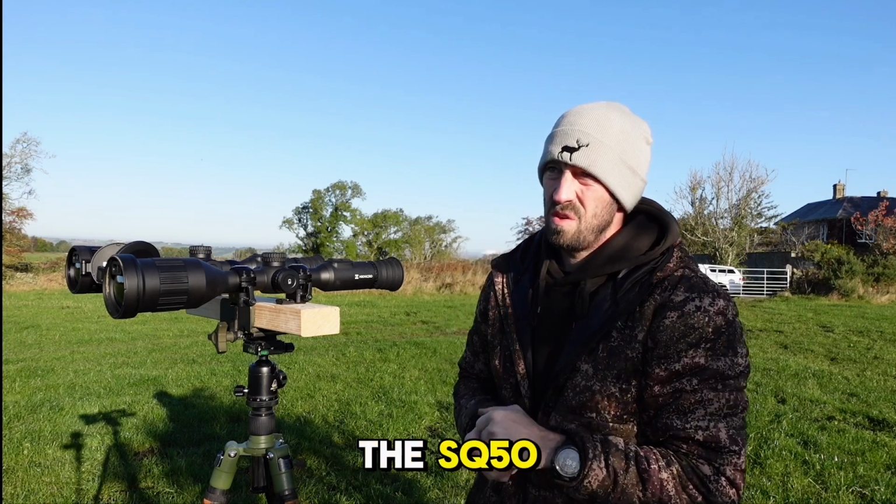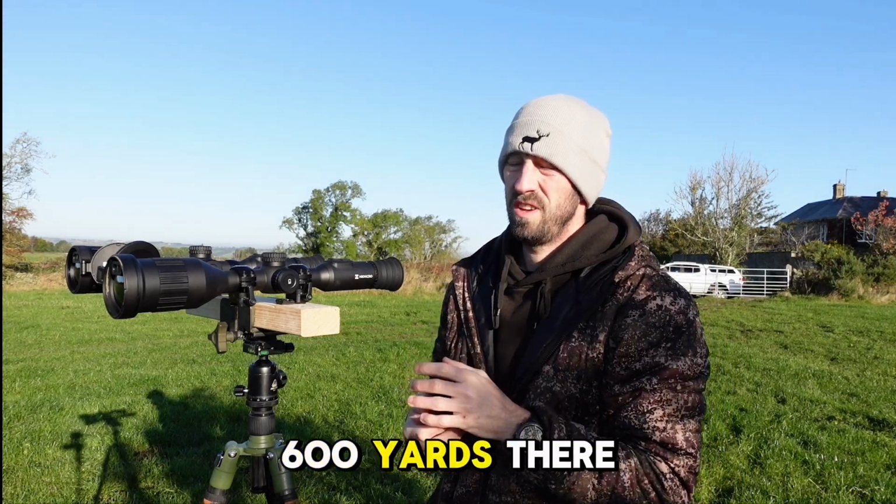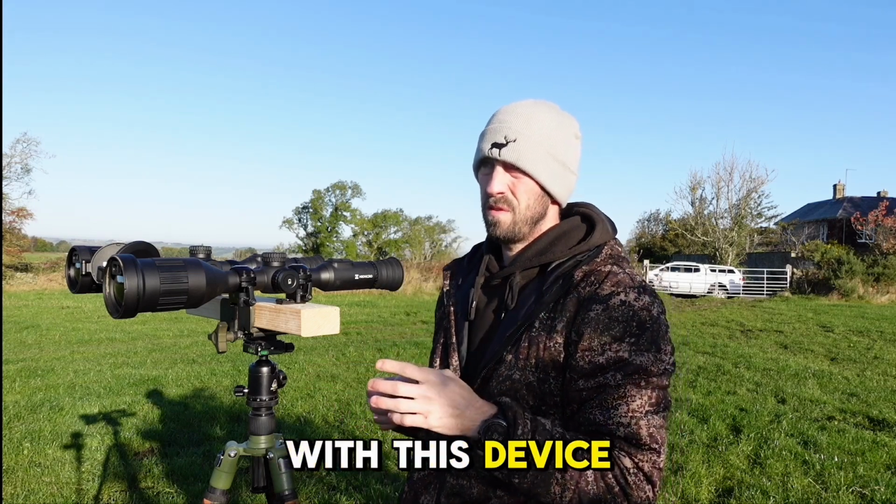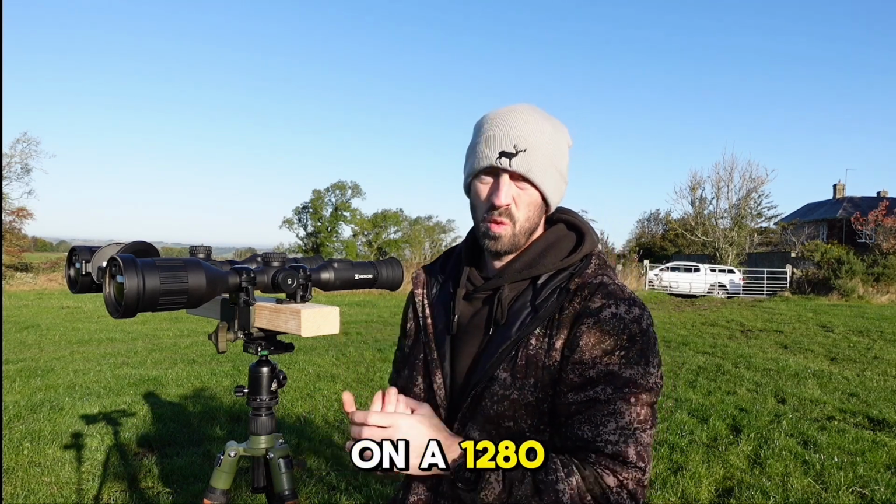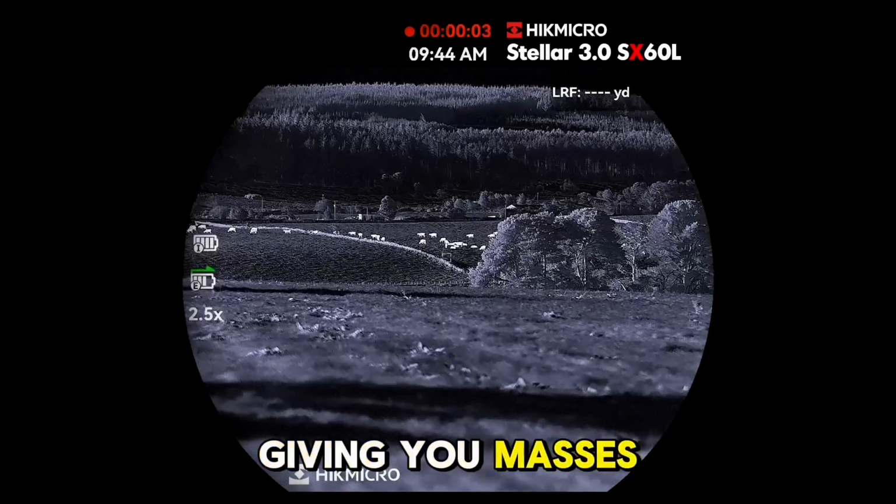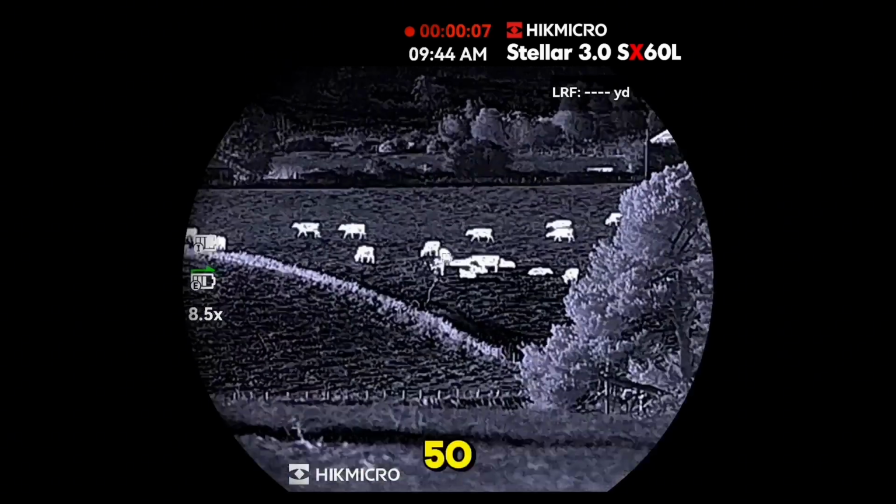And you can see there in the SQ50, you're starting to get a bit of pixelization at sort of 600 yards there. Obviously, that is expected with this device. Obviously, what you're going to achieve more at longer range is less pixelization on a 1280 sensor. Obviously, 60mm focal length, giving you masses of capability for focus and range, obviously versus a 50.